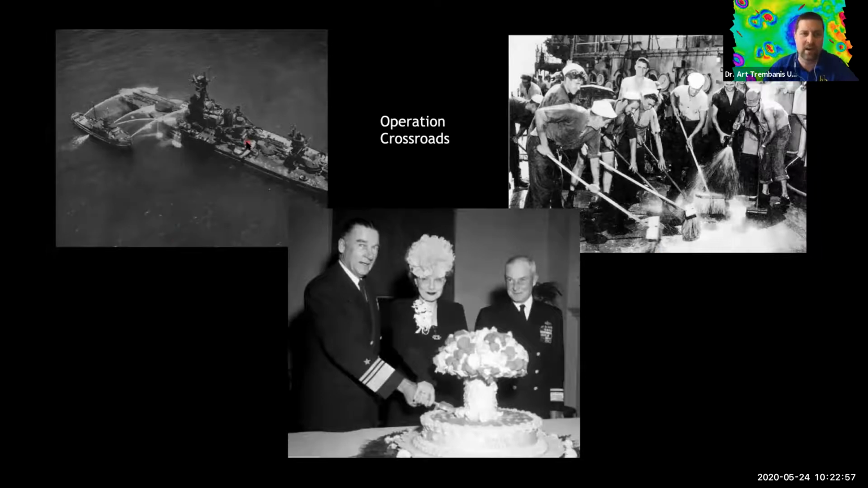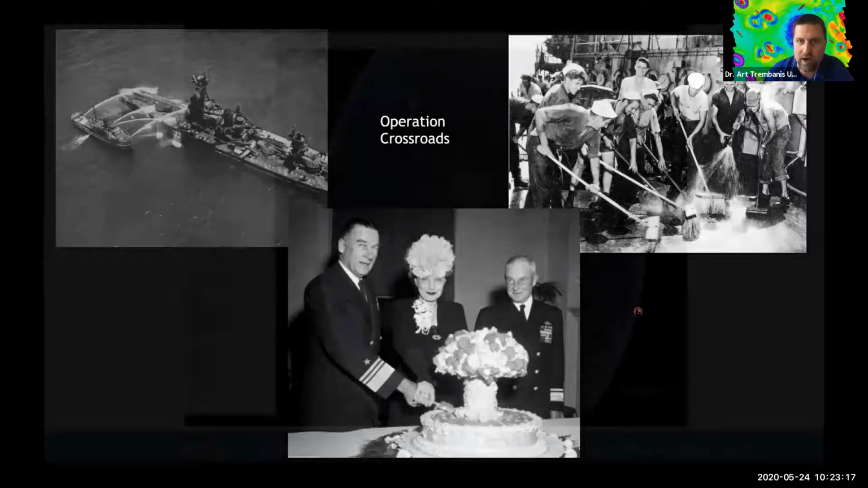It was thought at the time that they might be able to just wash off the ships and then reuse them for other target practice, but particularly from the Baker blast, because the bomb vaporized water and all these little water droplets came raining down, it made all the ships very much too hot.